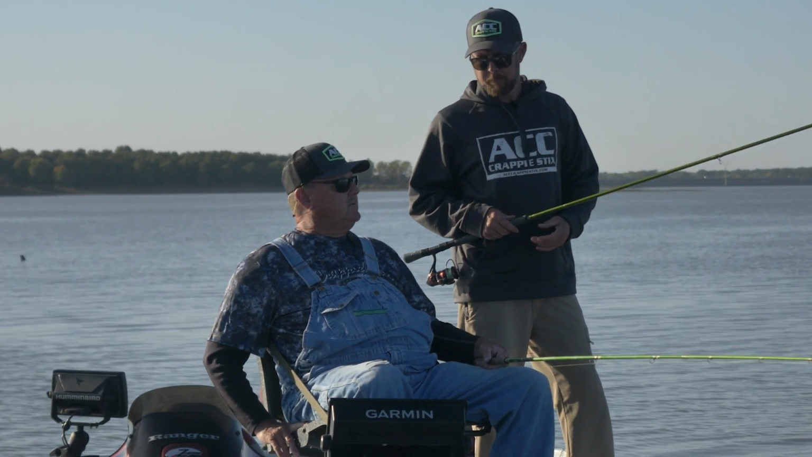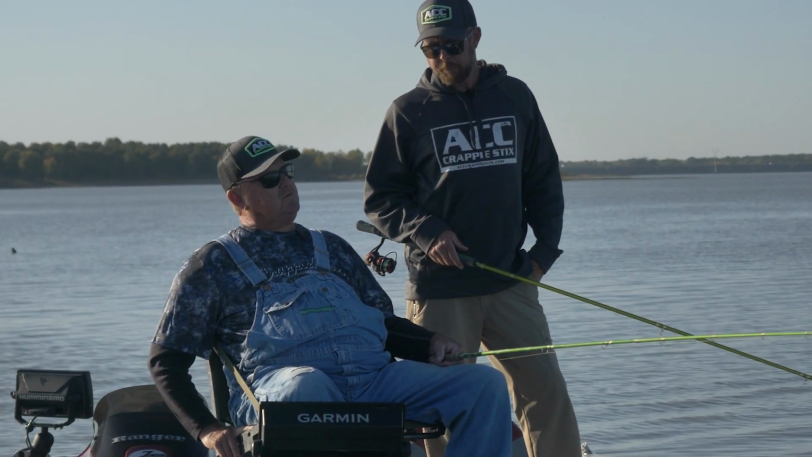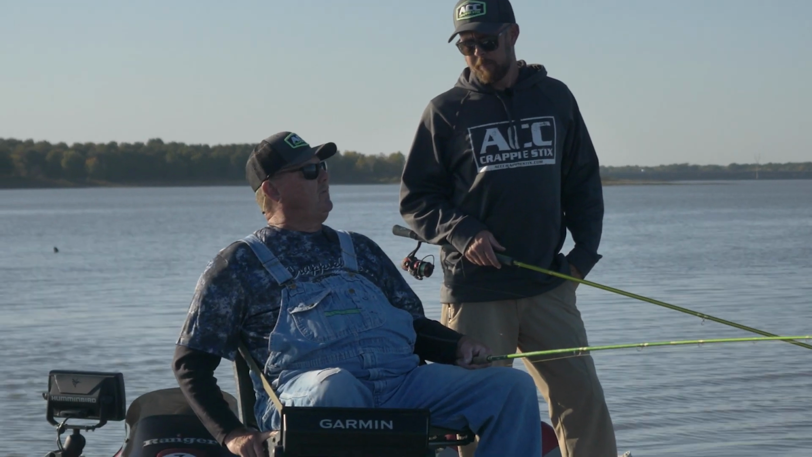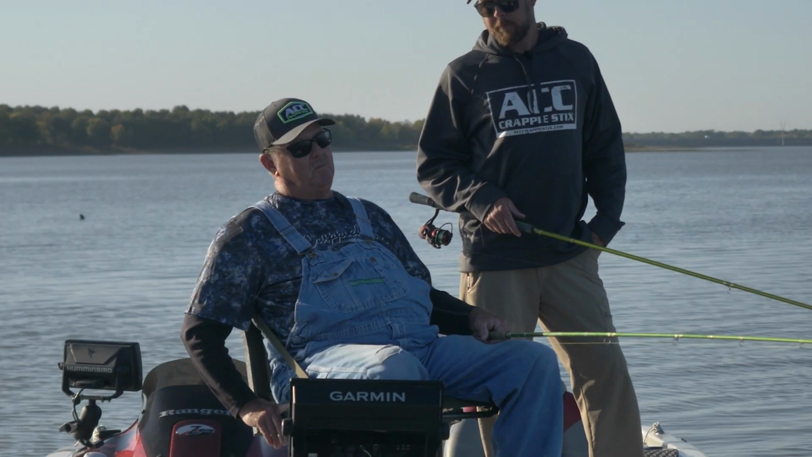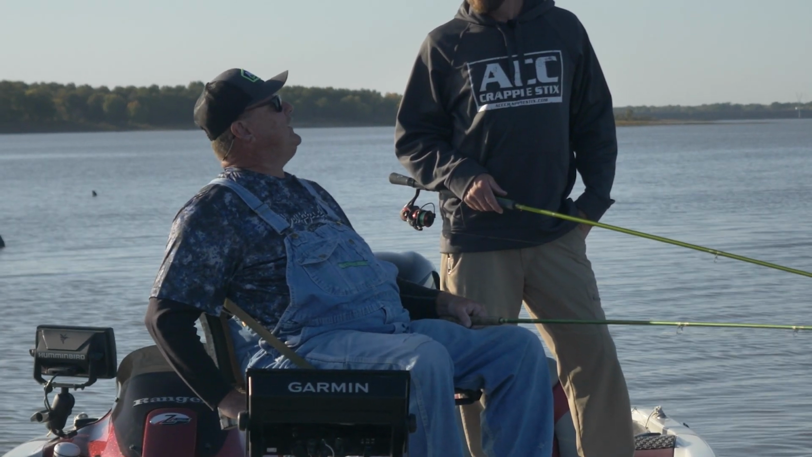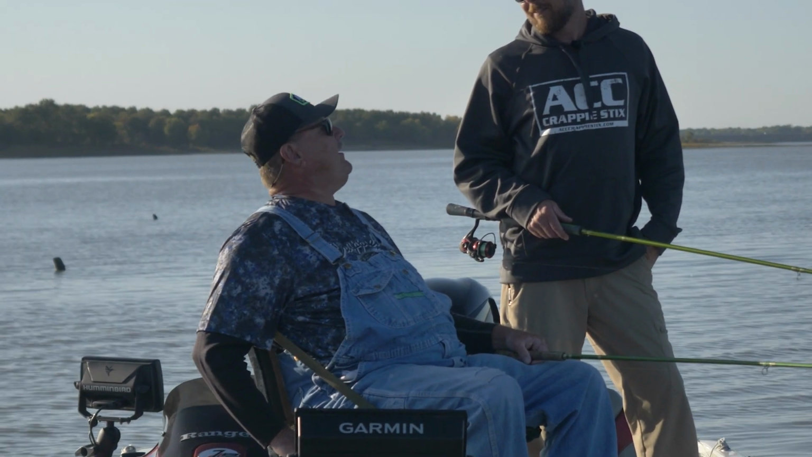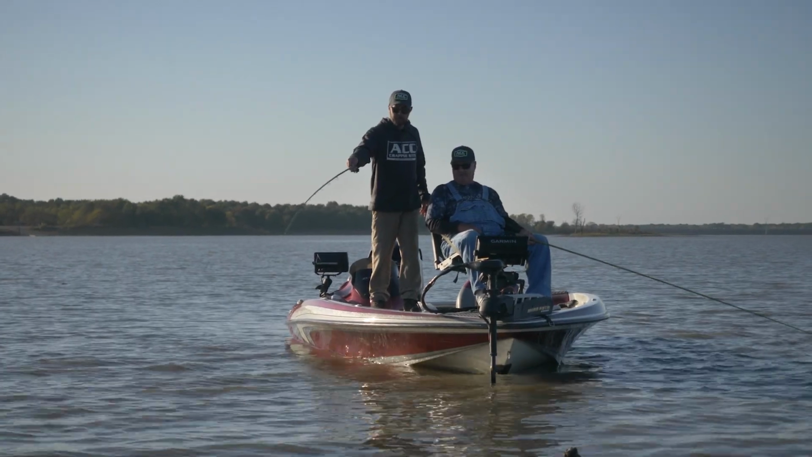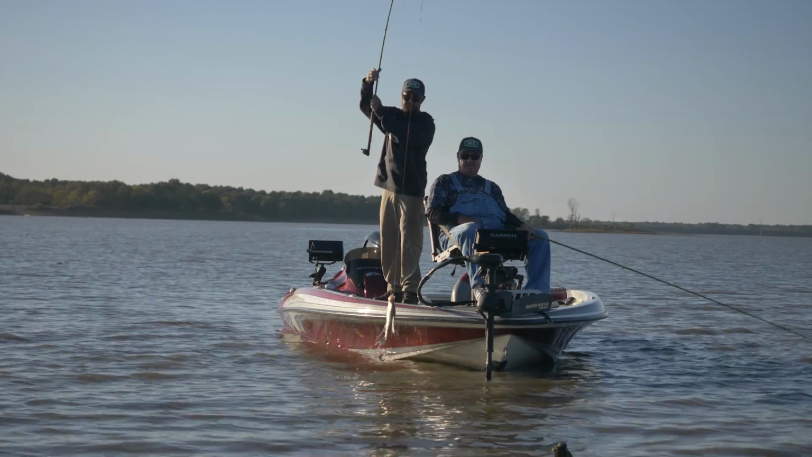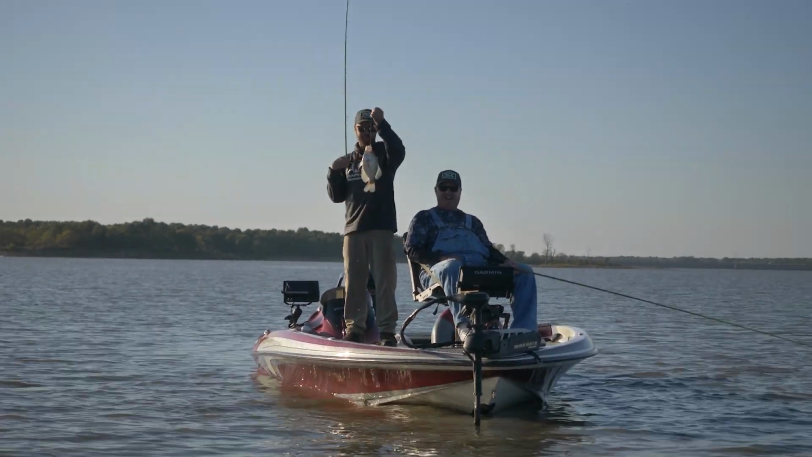I think I was fishing the Crappie Masters Championship down in Grenada, and we were spider trolling. This was before live scope, and I saw two old boys come by, and they had, I believe, 16-foot ACC trolling rods. They had 2 ounces of weight on them, and they were going about 2 miles an hour. Cruising right along. I thought, my gosh, but it handled them. Pretty versatile rods.